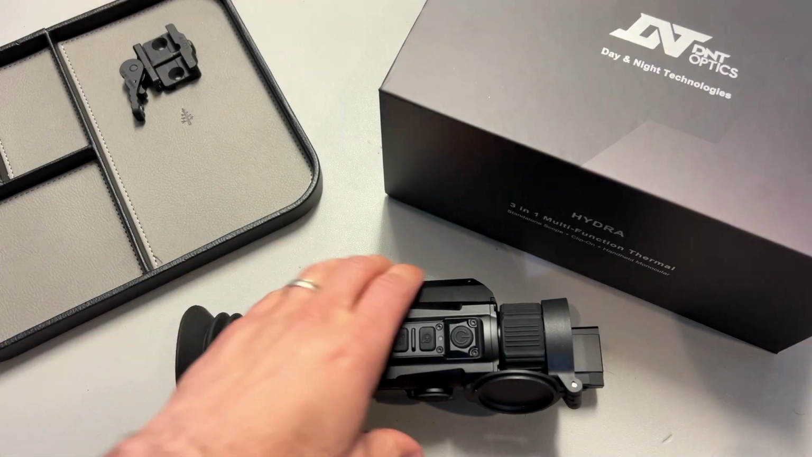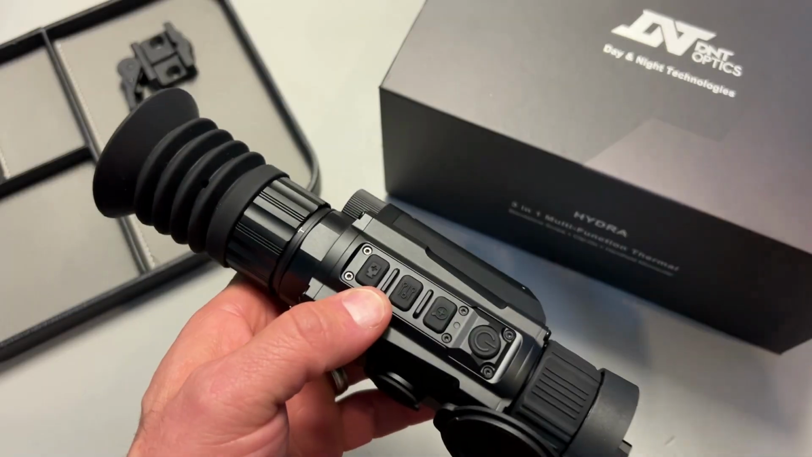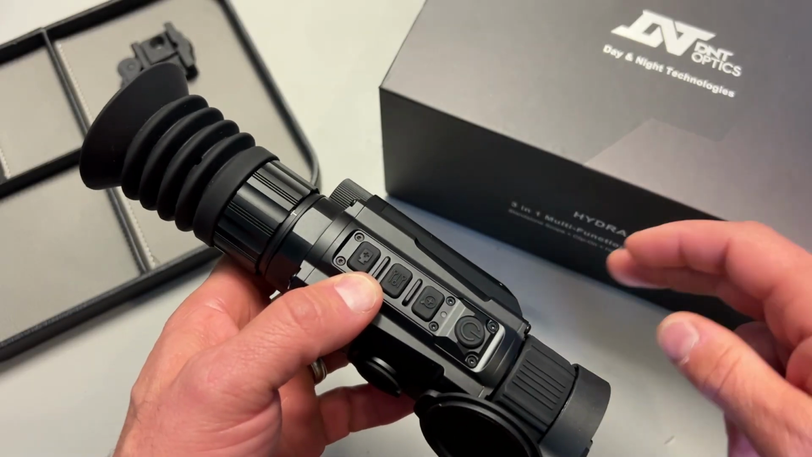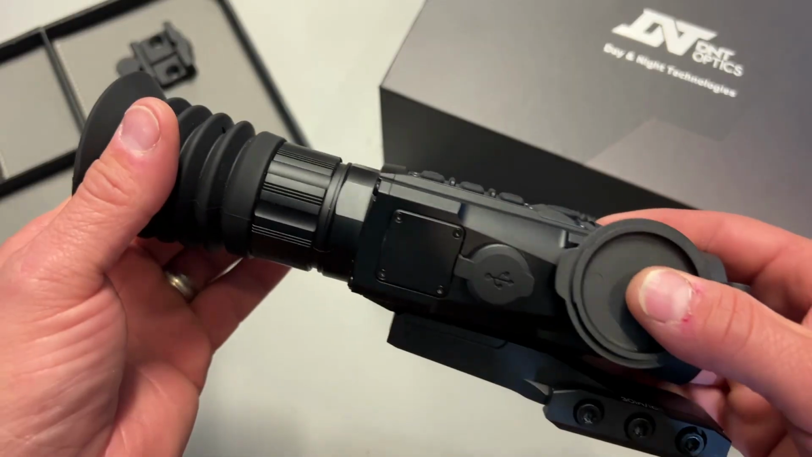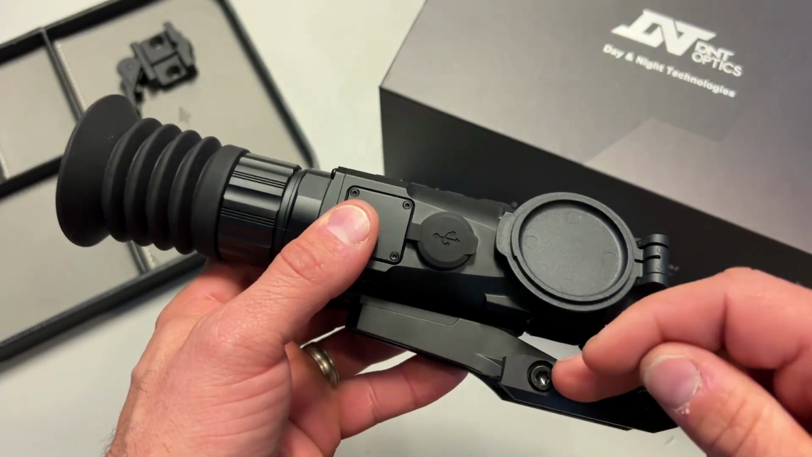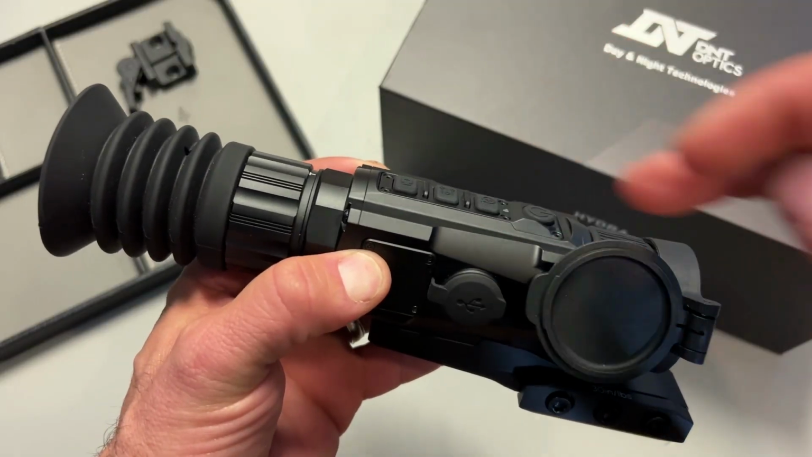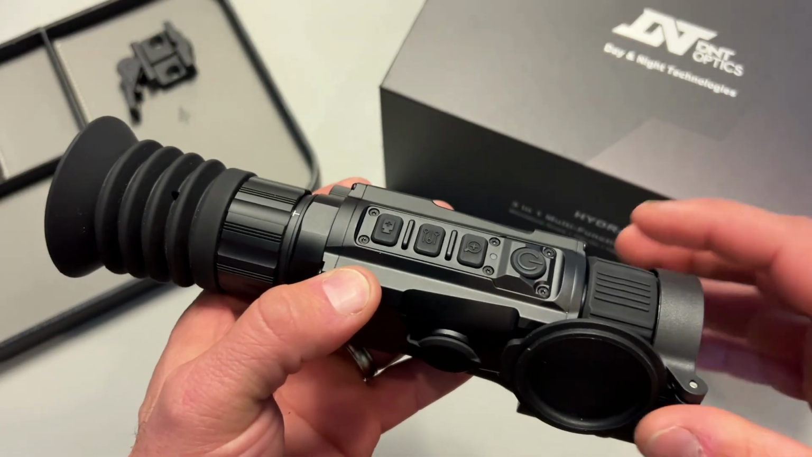All right, guys. Well, I'm back today with a very impressive 3-in-1 thermal option from DNT Optics, the brand new Hydra series. You can utilize this as a thermal monocular and remove the eyepiece and mount. You can also use it with the offset mount and user selected reticle settings inside here and easily zero it for its own standalone use.